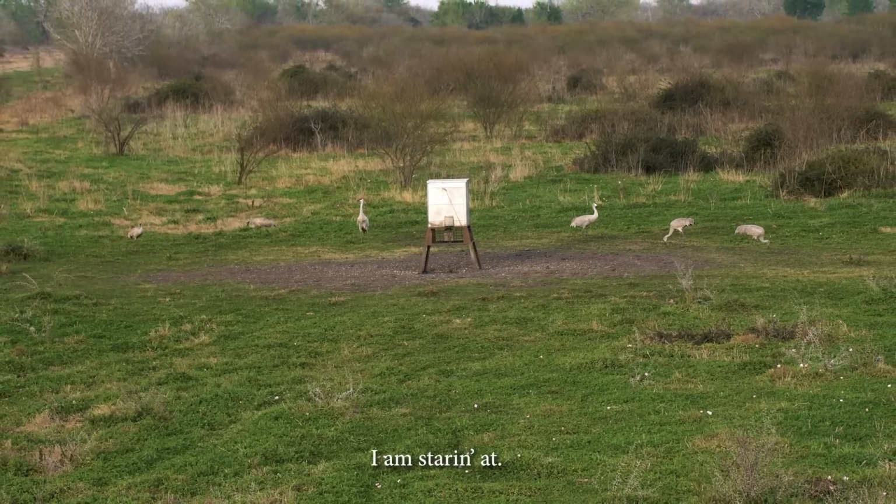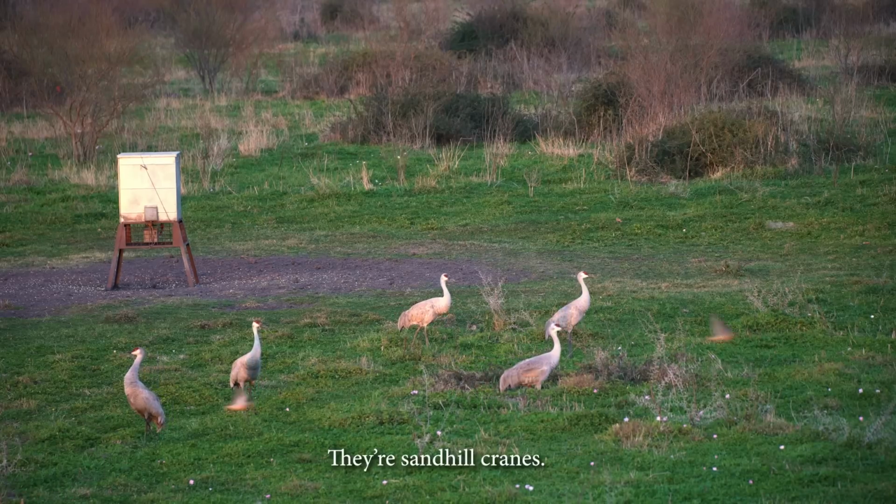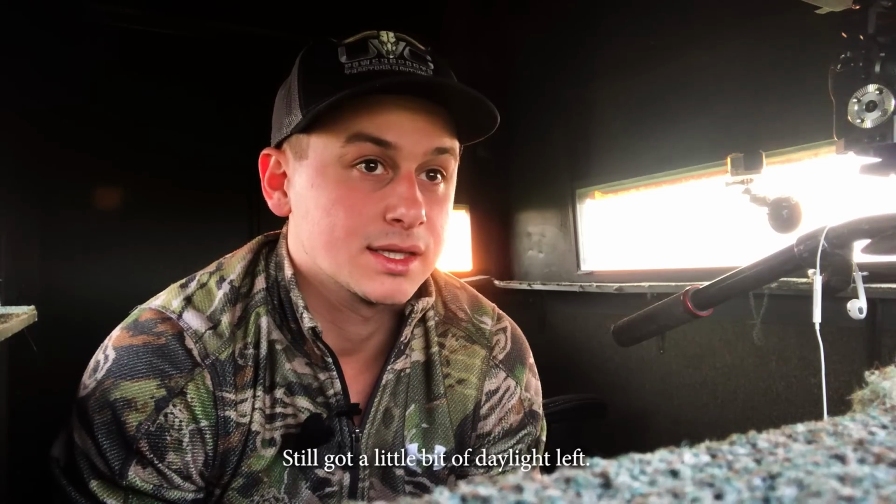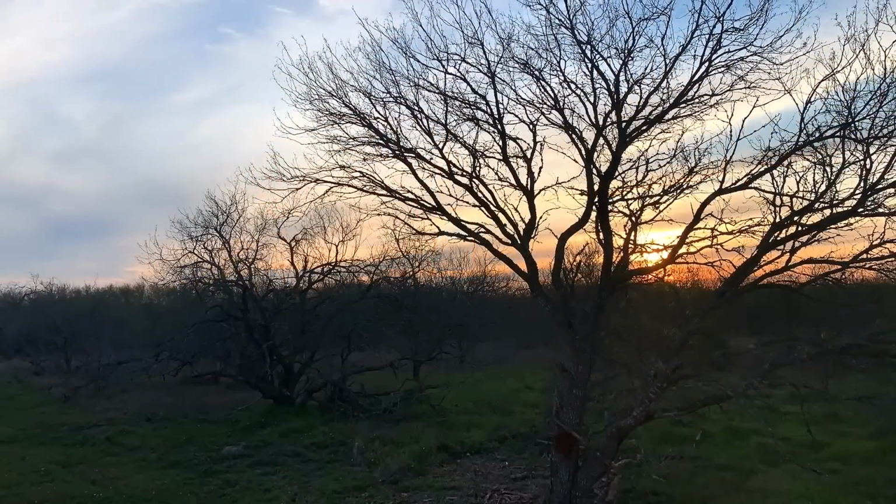I'm staring at a bunch of ribeyes in the sky right now. They're sandhill cranes. They're not on the menu tonight. Just no pigs yet. Still got a little bit of daylight left, and that thermal's gonna help us hunt way into the night if we need to.